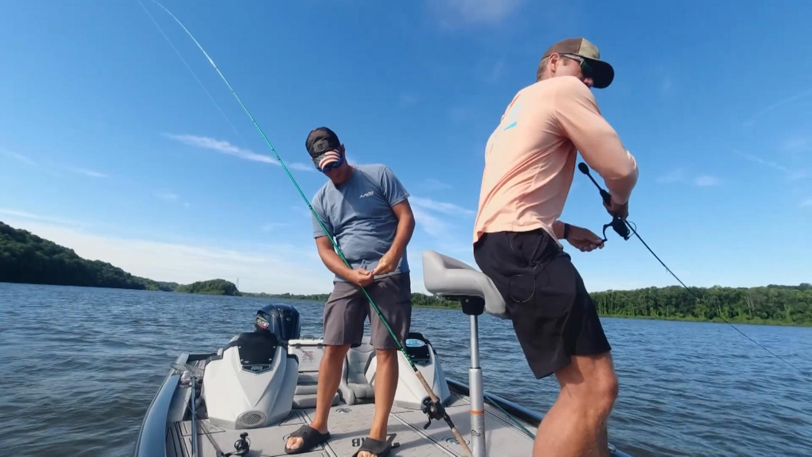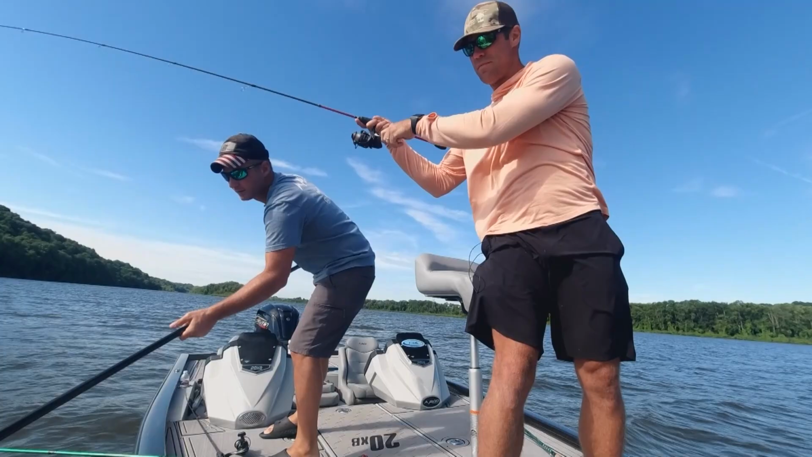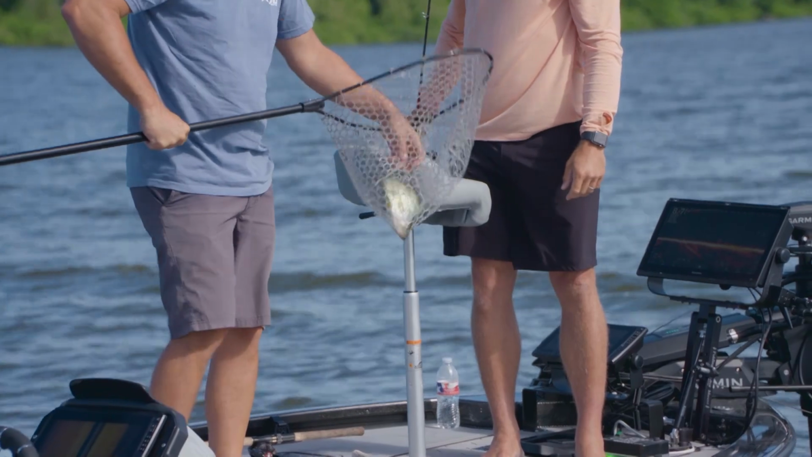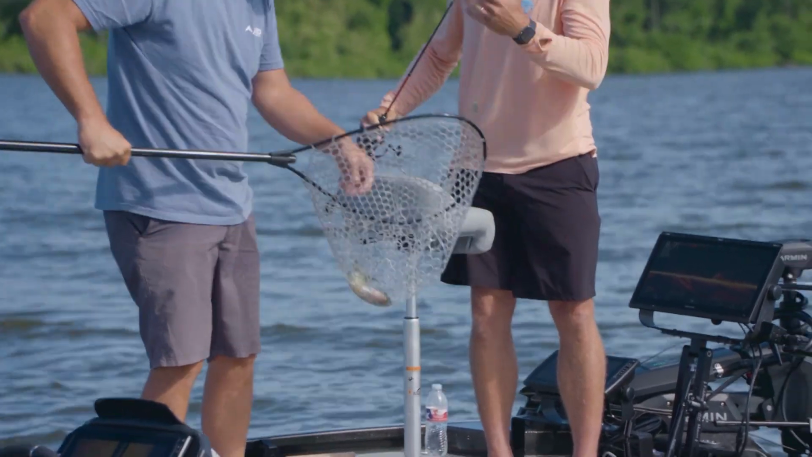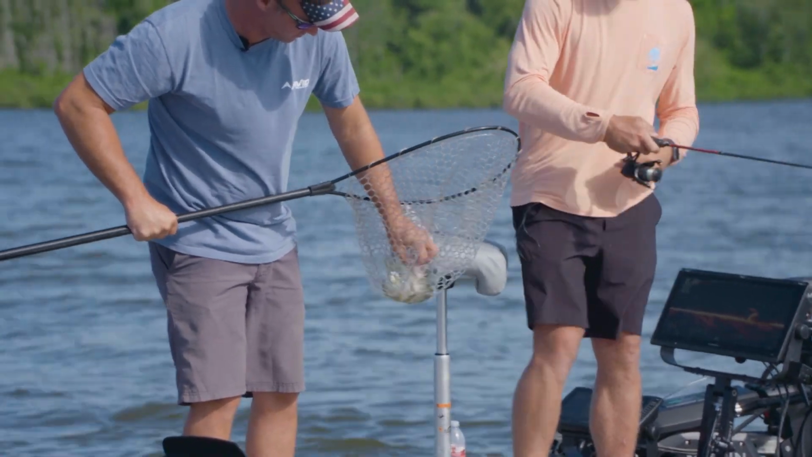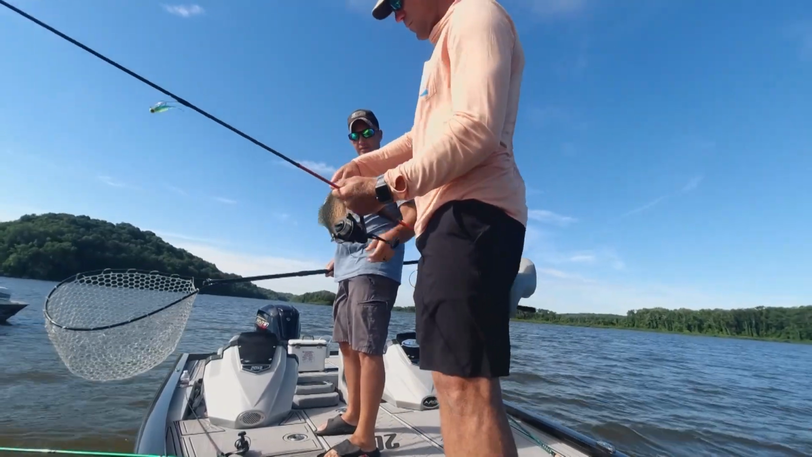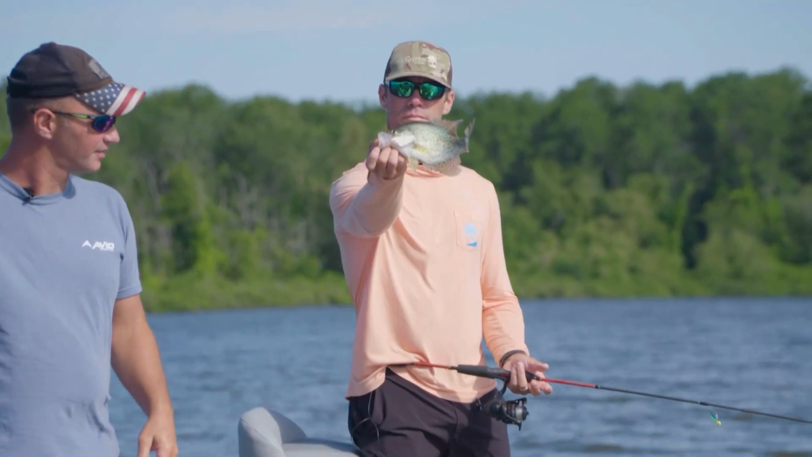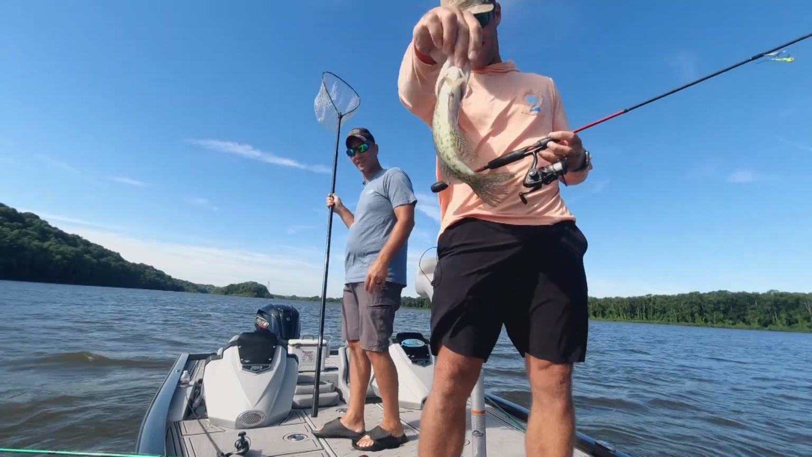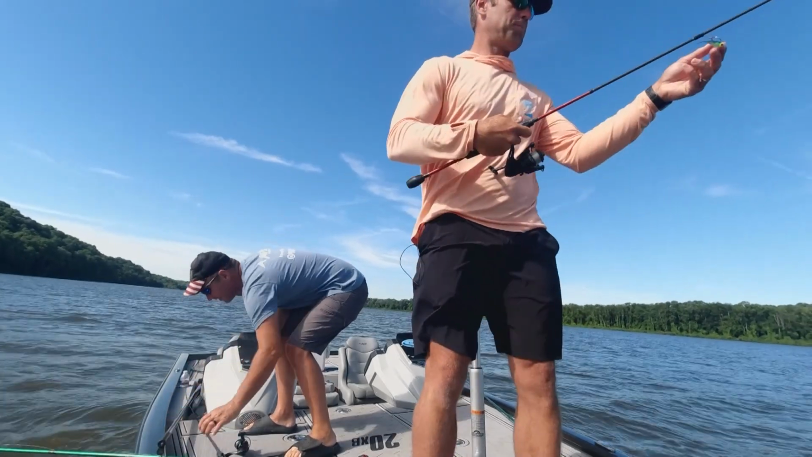There we go. Good fish? Yeah, good little black. Nice. Good fish. Nope, came off the net. Nice. Yeah. If I can get a hold of him there. Nice one. Yes, sir. Appreciate it. I'll tell you what, a fella could eat pretty doggone good around here. Fill up a cooler real quick around here.